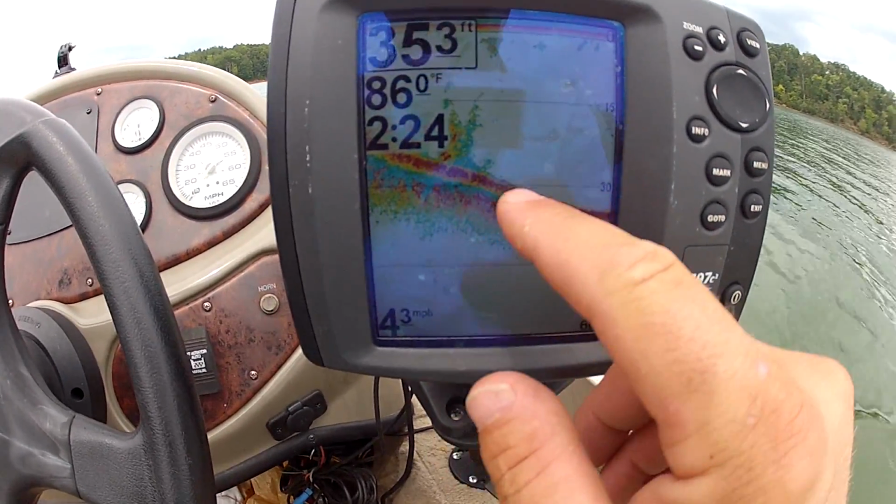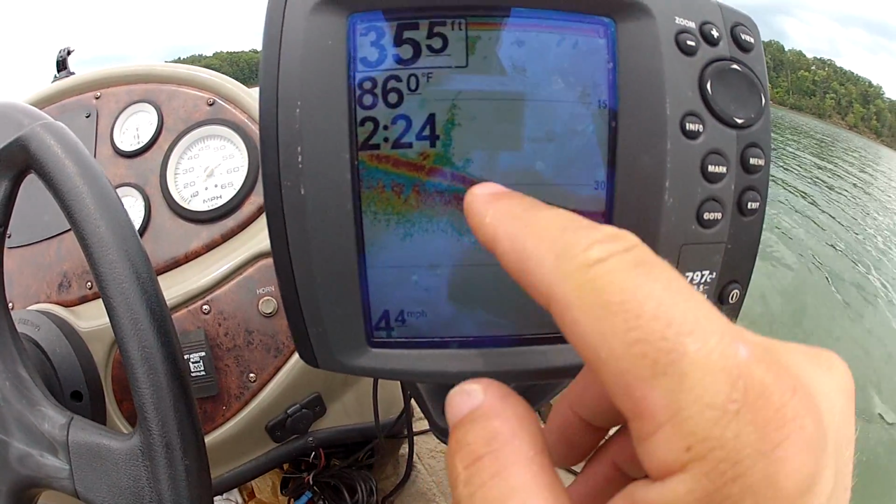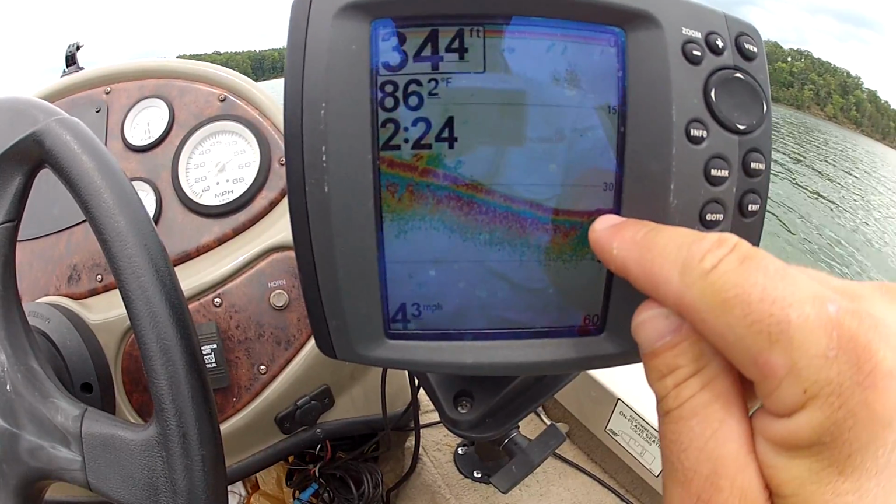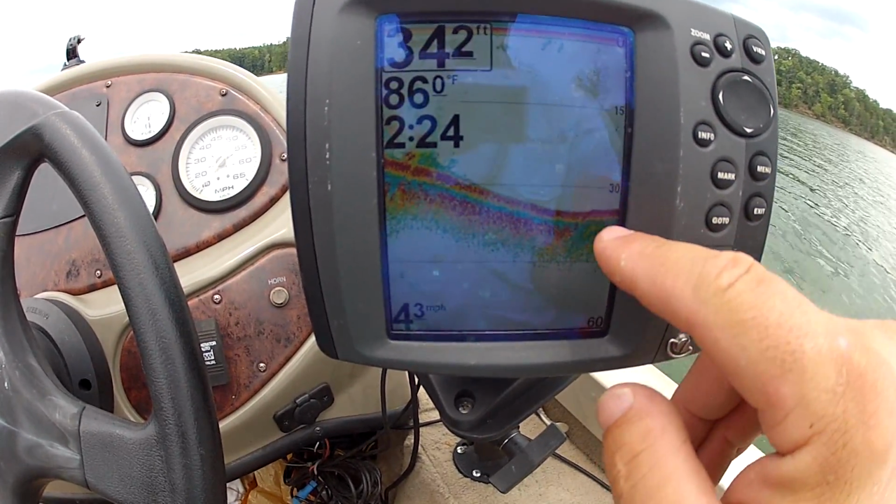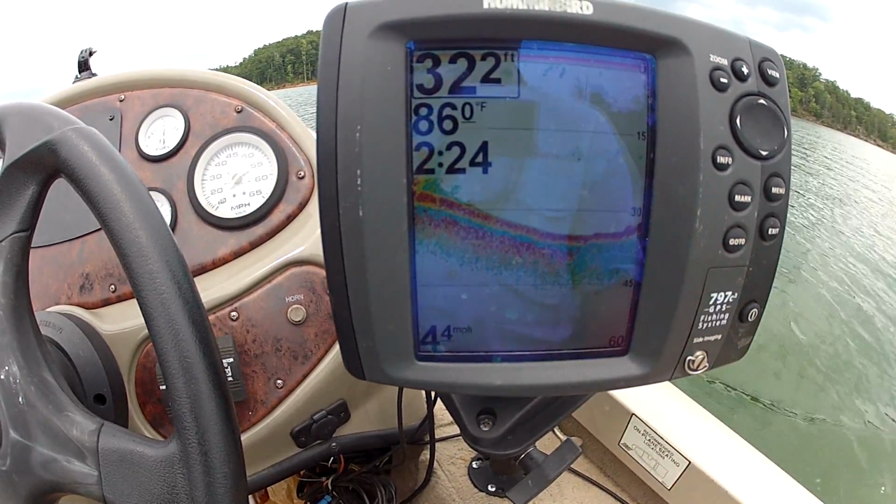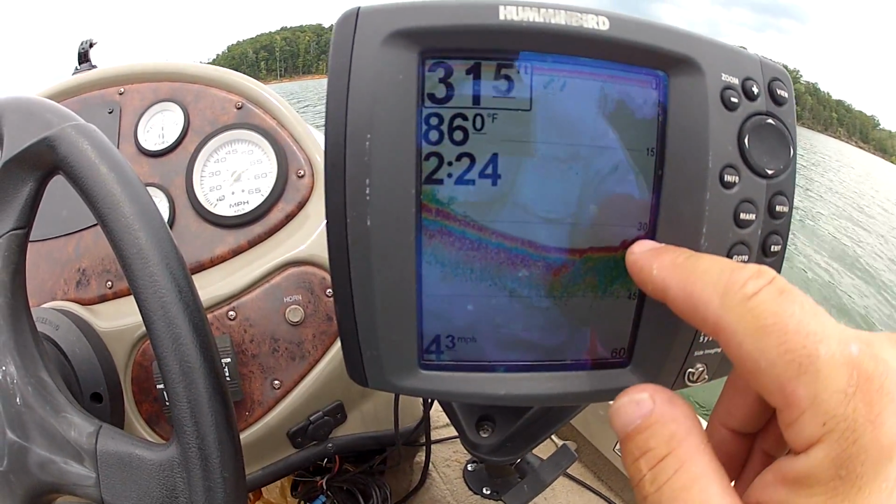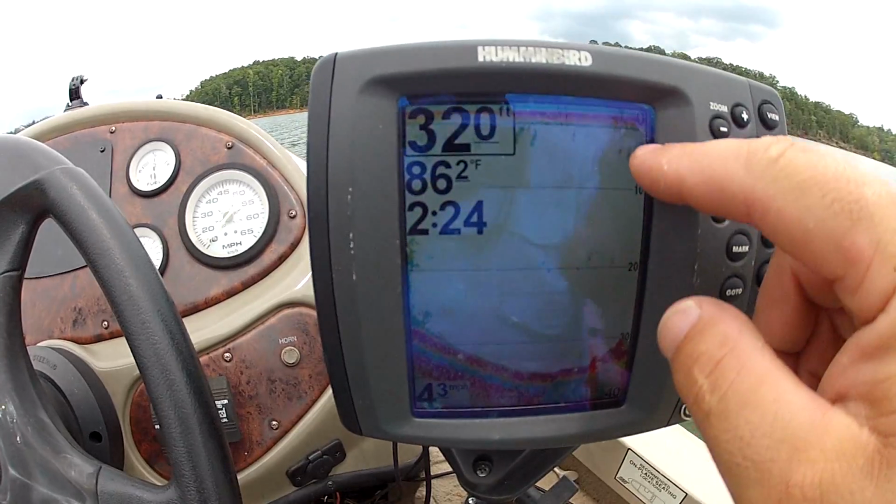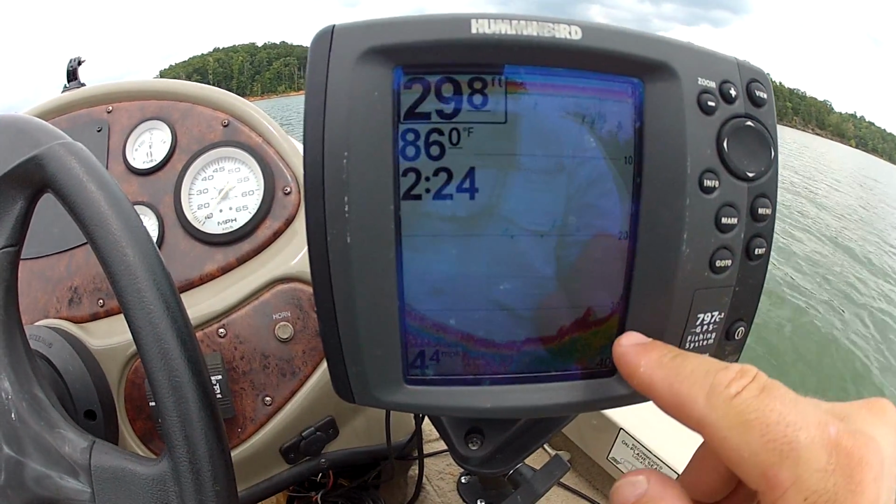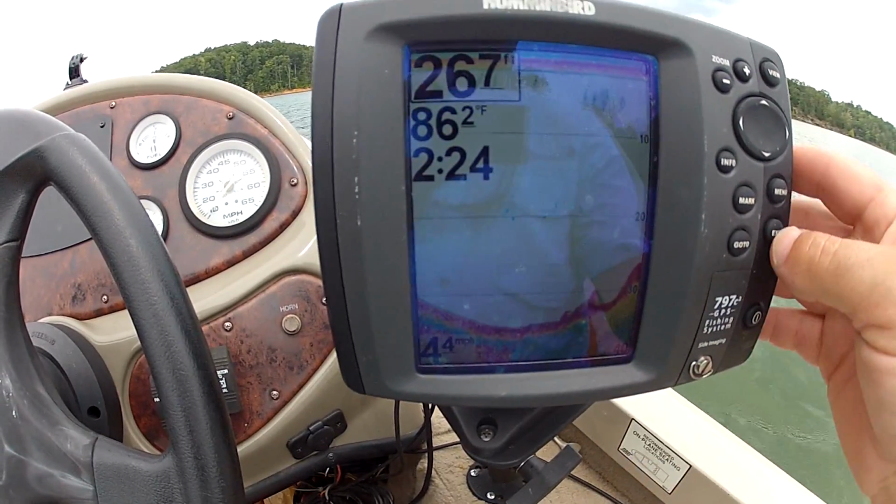Okay, this is all sandy bottom or clay bottom, probably clay. Not quite dark red. See how dark red that is? That's beginning to be rock. There's the first boulder. Second boulder. See, all up in here, this is all baitfish. Pods of baitfish. Big boulder.